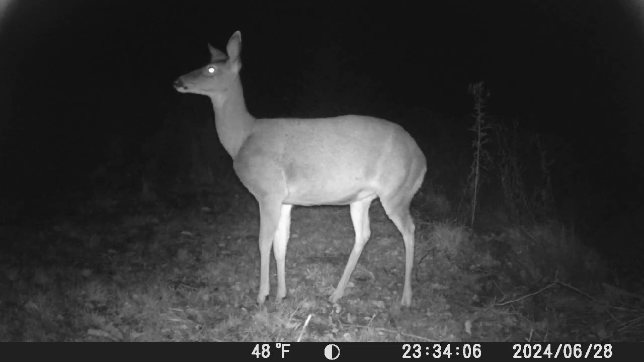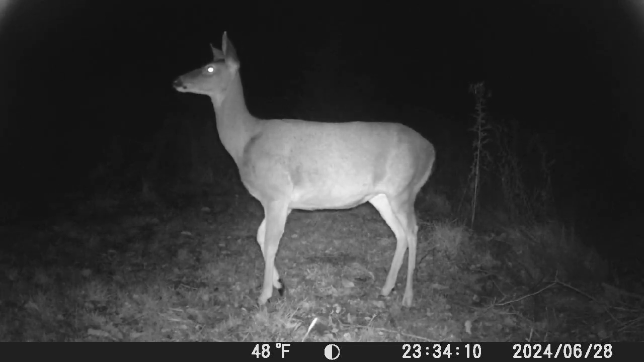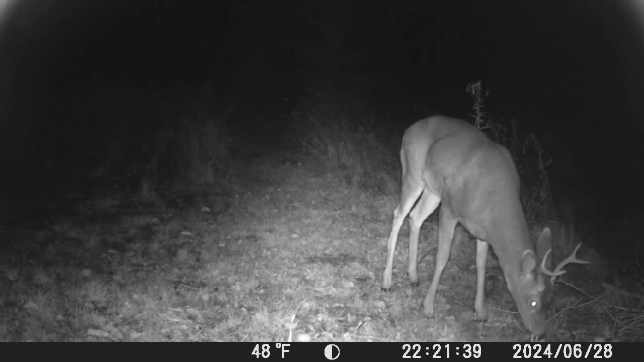And then here we got another deer, and this is over by our apple tree, which gets a lot of activity this time of year because this tree has a lot of apples on it. So, as you can see, we got a very good-looking specimen here. Not malnourished at all. Can't even see any bones. So, healthy deer.